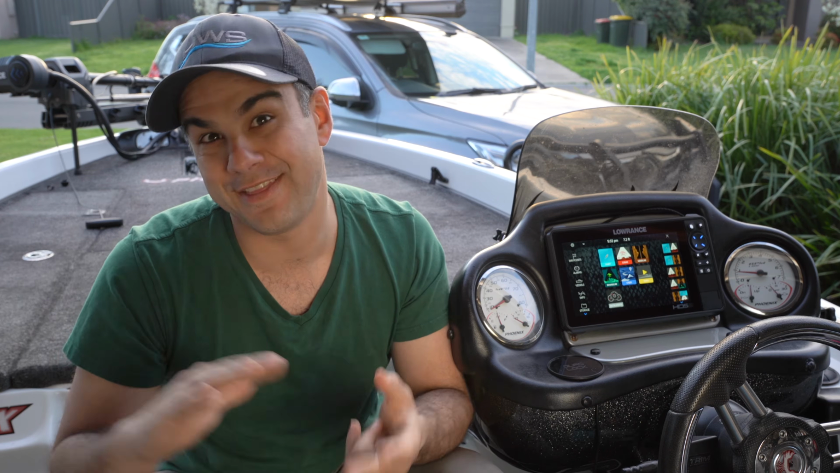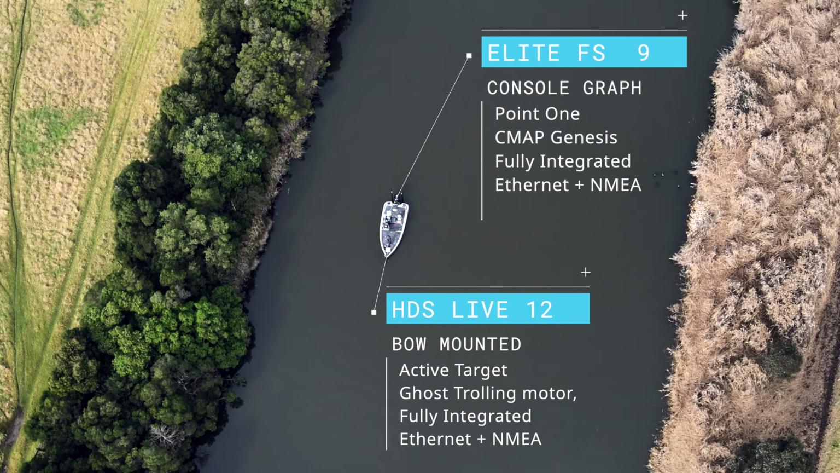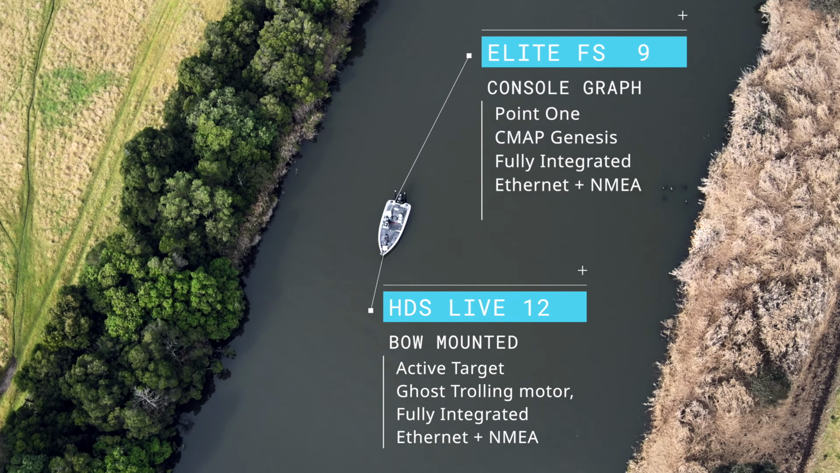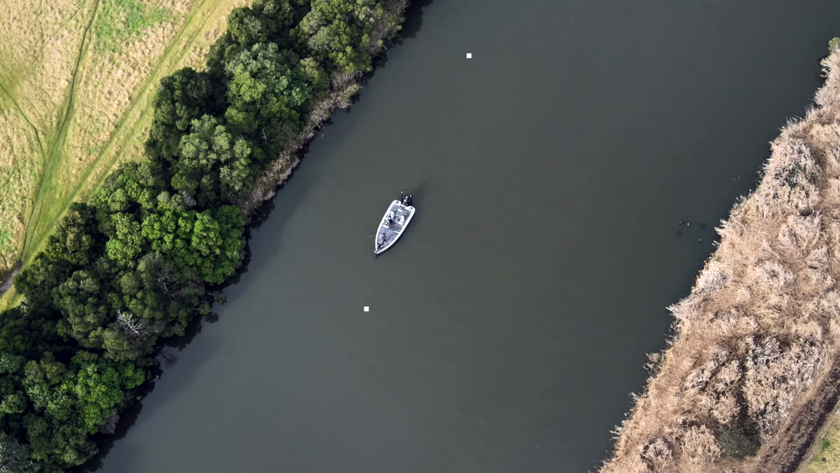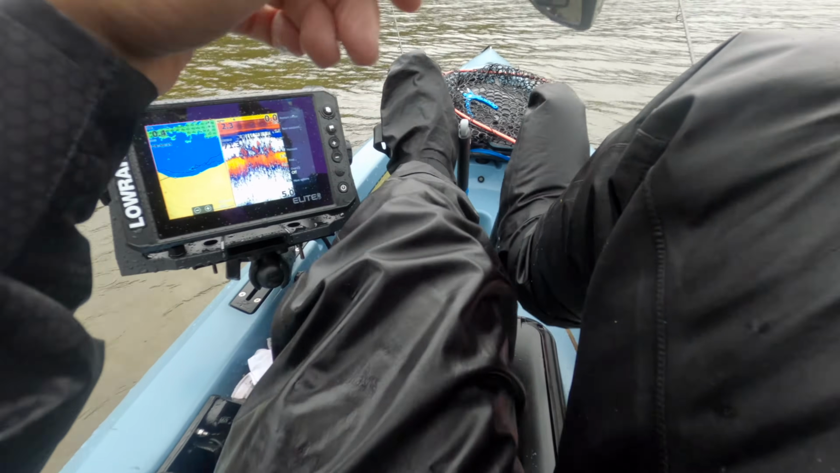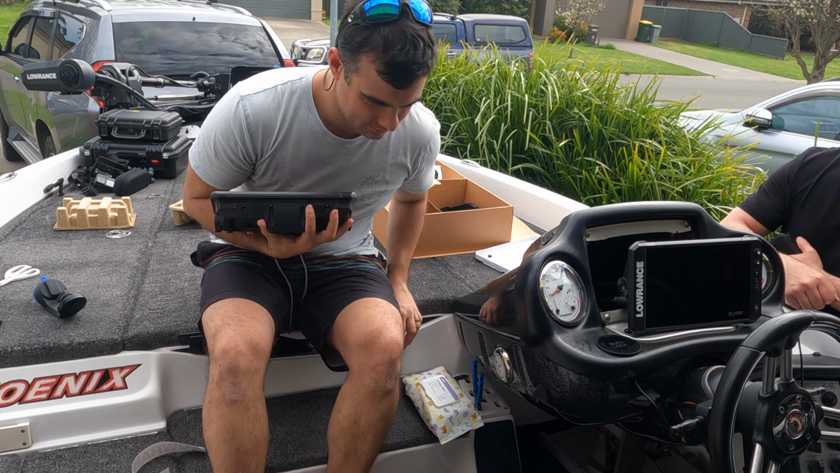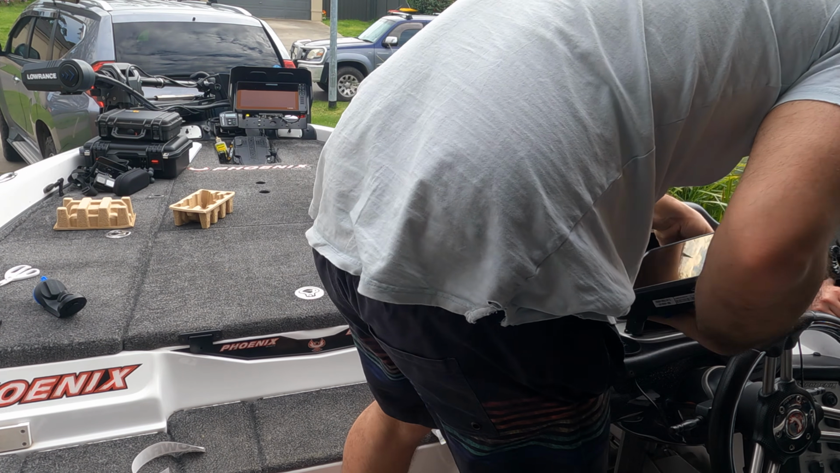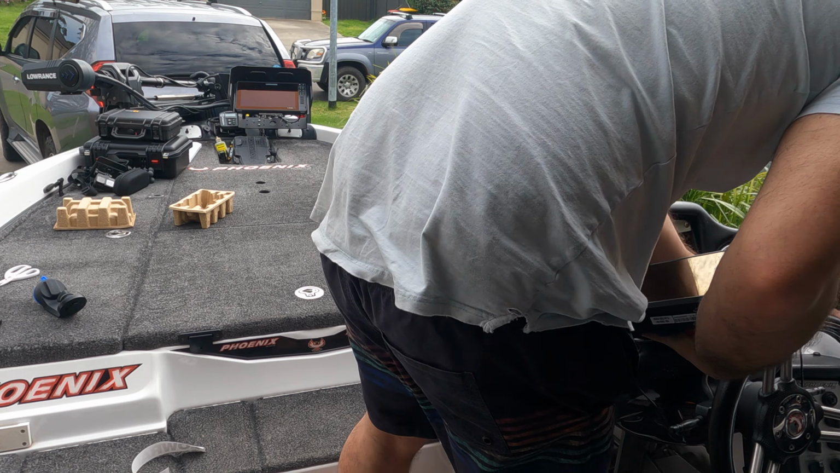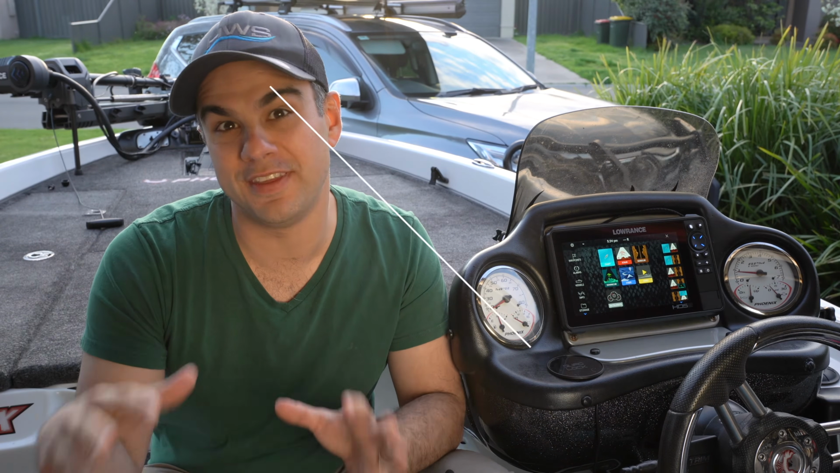So both on the boat and the kayak, I have run both the HDS Live and the Elite FS series of sounders now. The Elite FSs have been only on the market for around about 10 months, and I've been fortunate enough to play with both a FS9 and an FS7, both on the kayak and the boat. I actually just ripped out the Elite FS9 from this console and have replaced it with a HDS9 Live, and I'll talk about exactly why I did that. To start though, the easiest thing to talk about is the equipment that both of these units use.